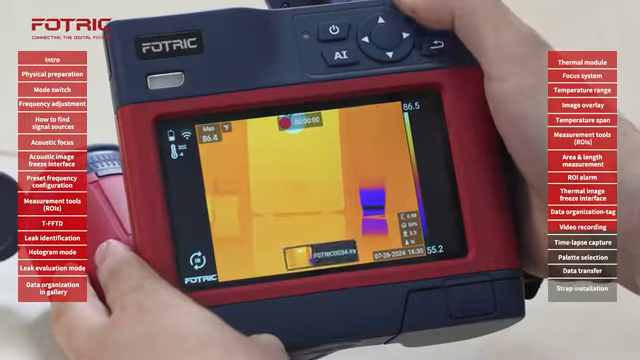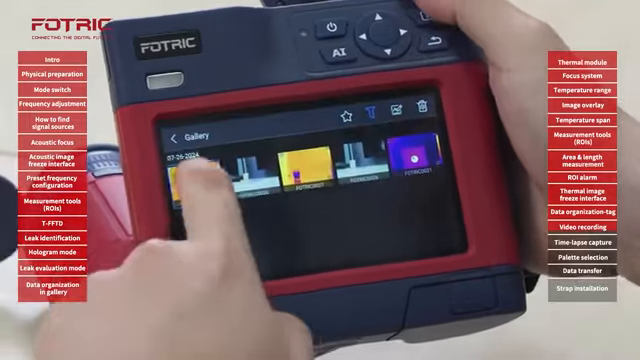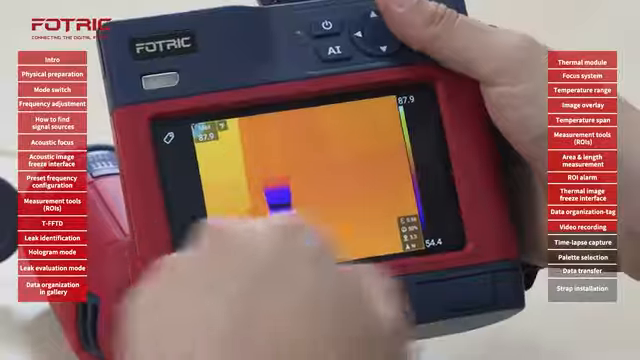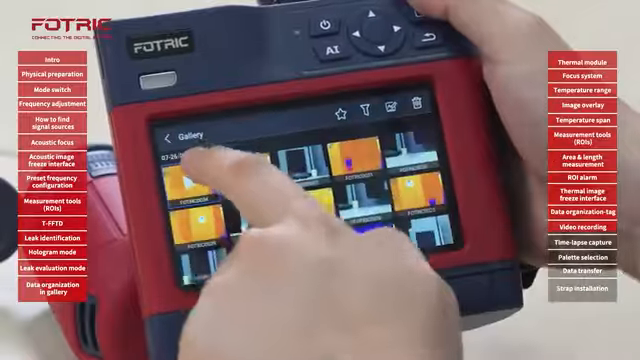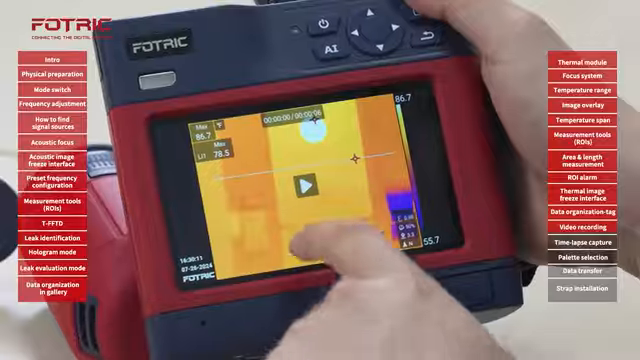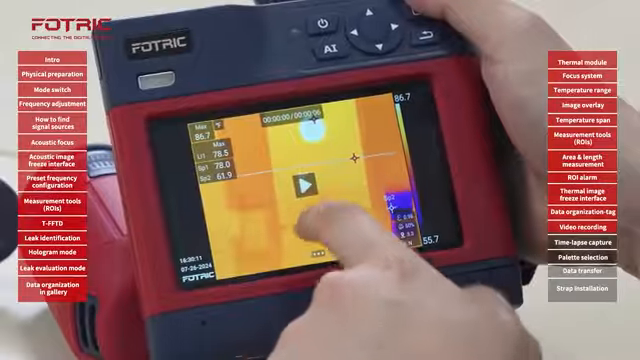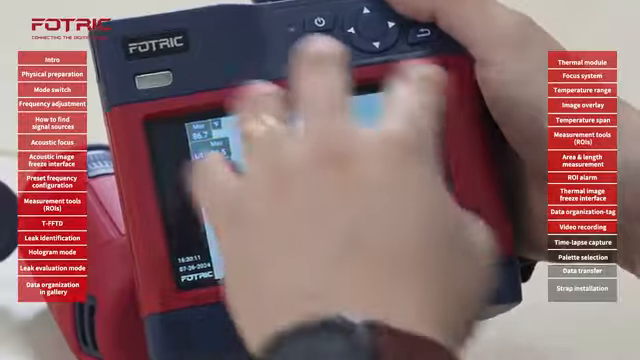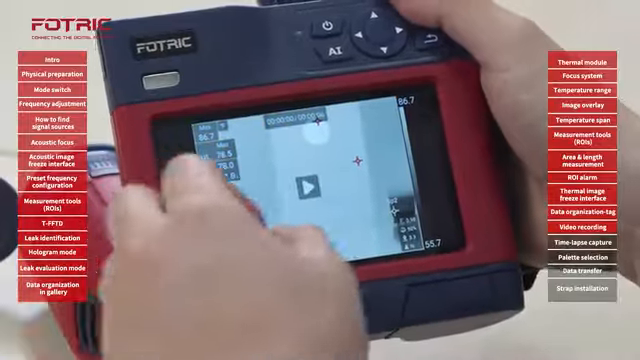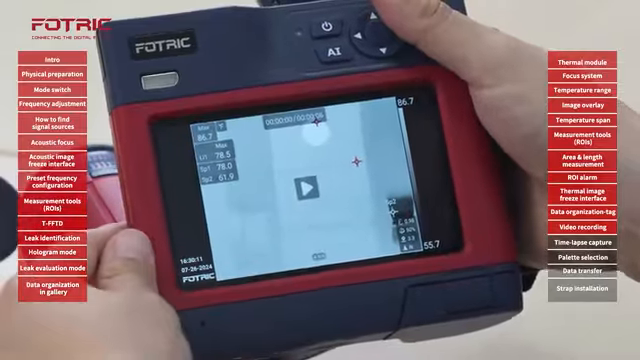The video can also be edited after the fact. If I tap the gallery button, I can open that video. Remember to eliminate the filter. I will open that video, and from here I can even add more measurement objects. I can change the palette because the video contains all the temperature points on the image second after second.